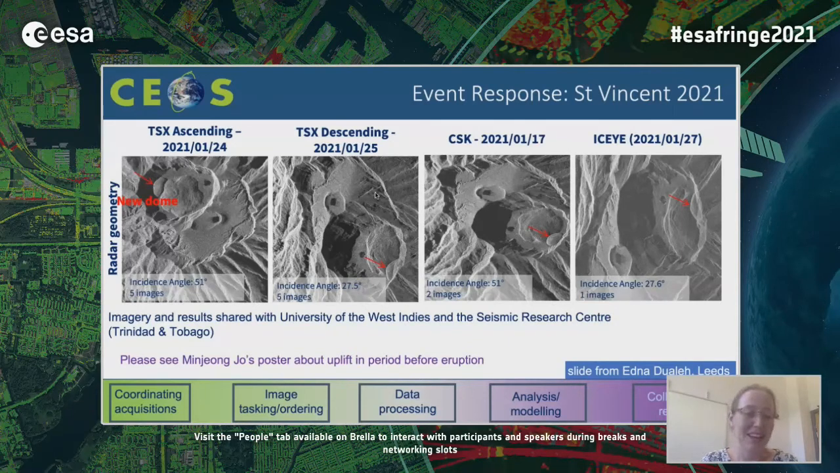And just as an aside, I know that Mingjong Zhou's poster talks about the ALOS data in the period running up to the eruption at St. Vincent, which is quite a different part of the story.